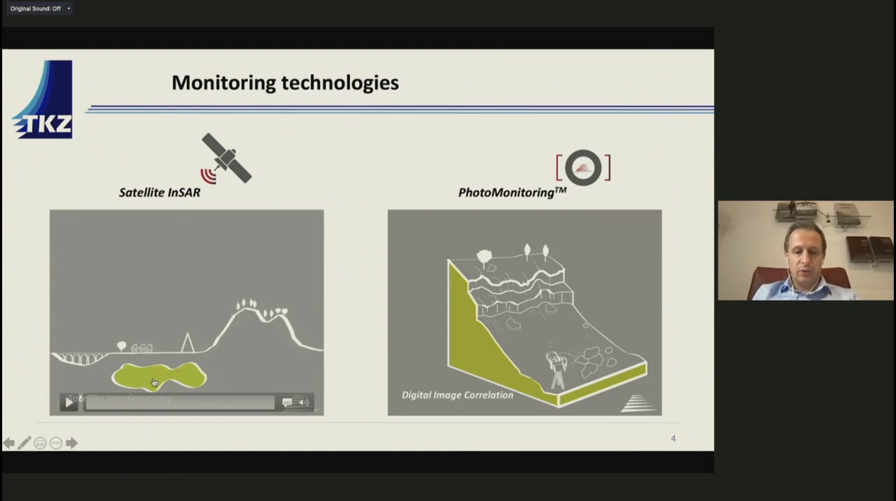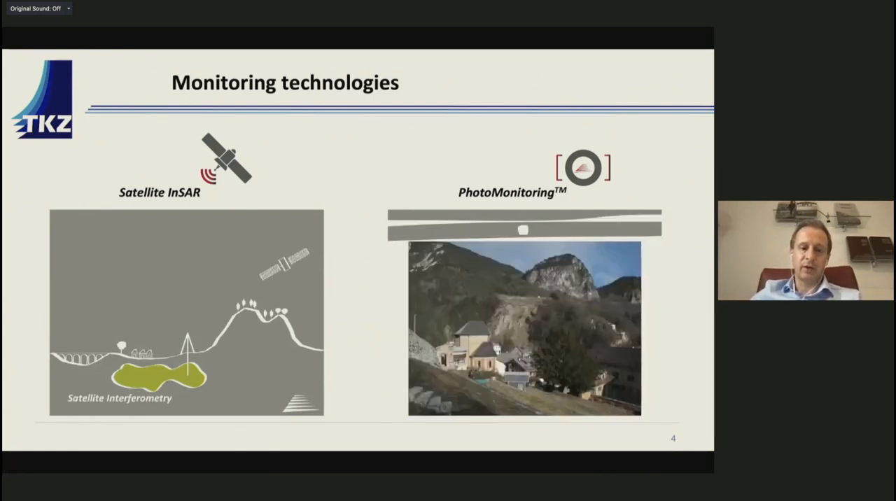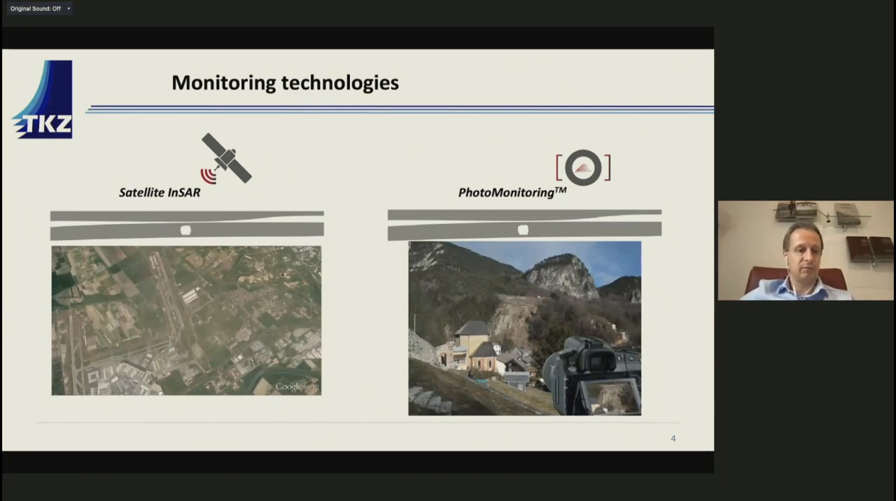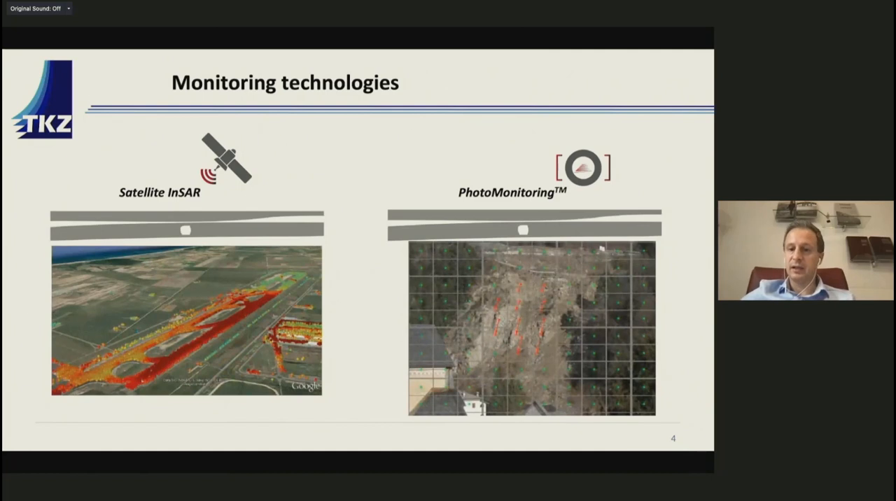So probably you're already aware of what satellite InSAR is. It's a technology based on satellite radar images that are able to collect images every few days, potentially since 1992, so it's like a sort of time machine of images available to the scientific and technical industrial community today.